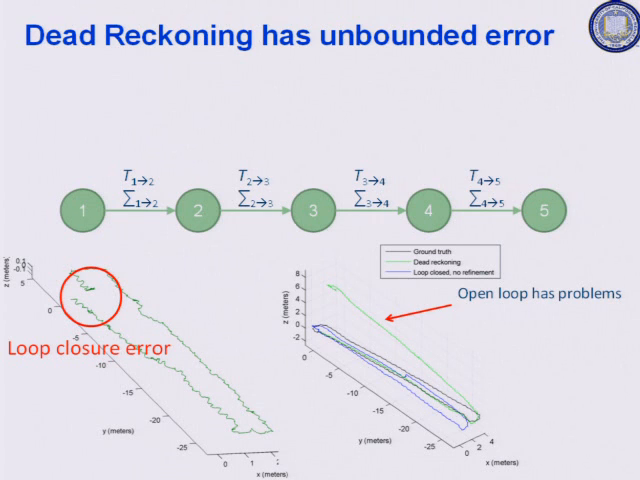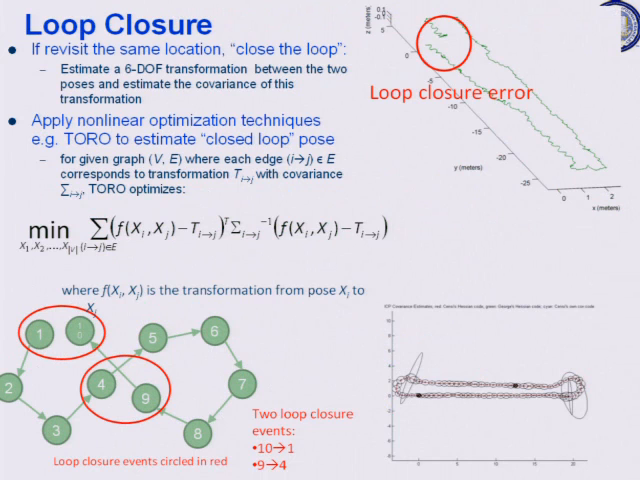So what we need to do is something called loop closure. What that means is, let's say we started at position 1, we went to position 5, and 5 and 1 are the same. We need to detect that we came back to the same position and close the loop.